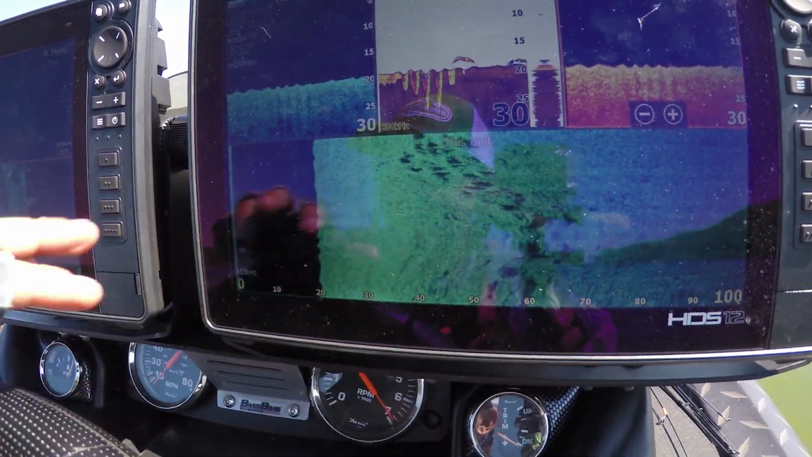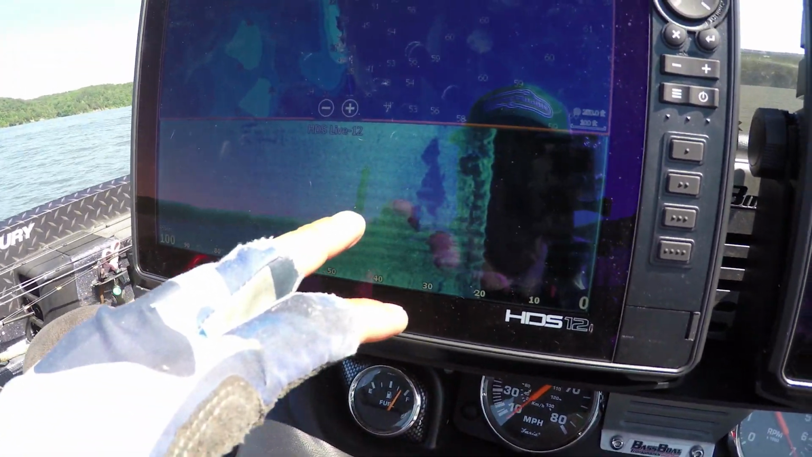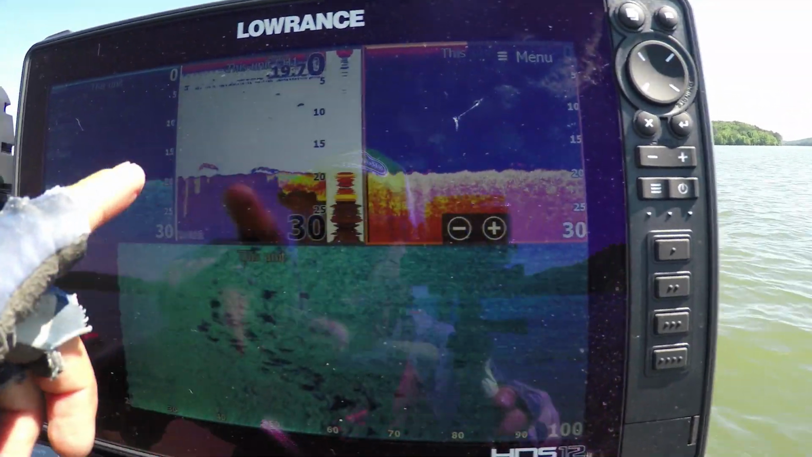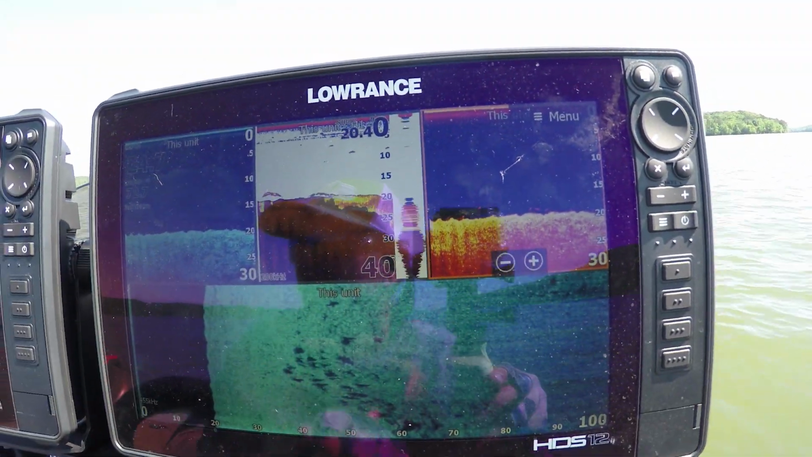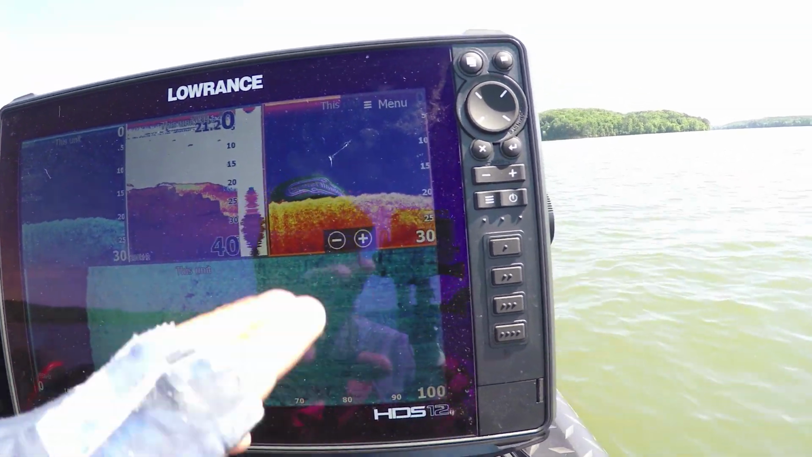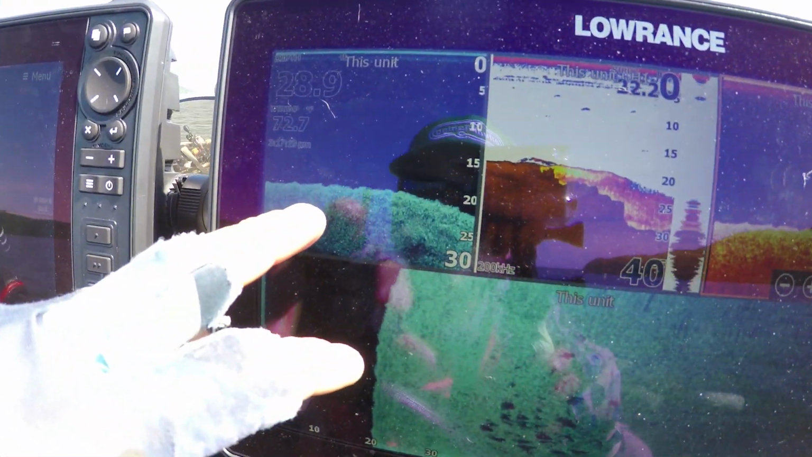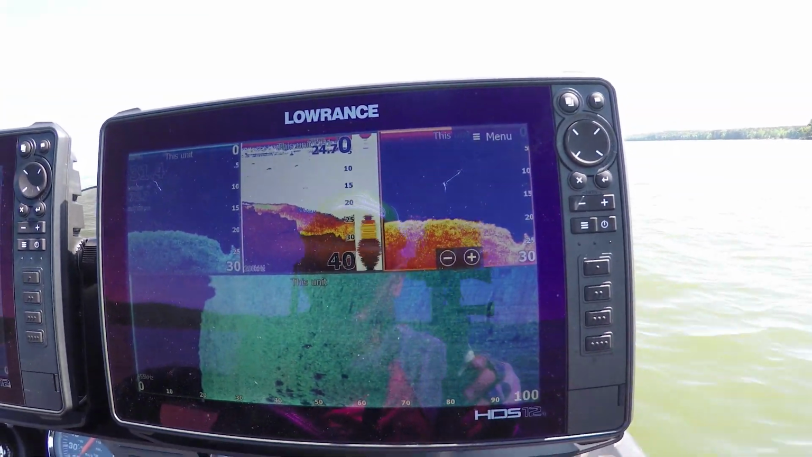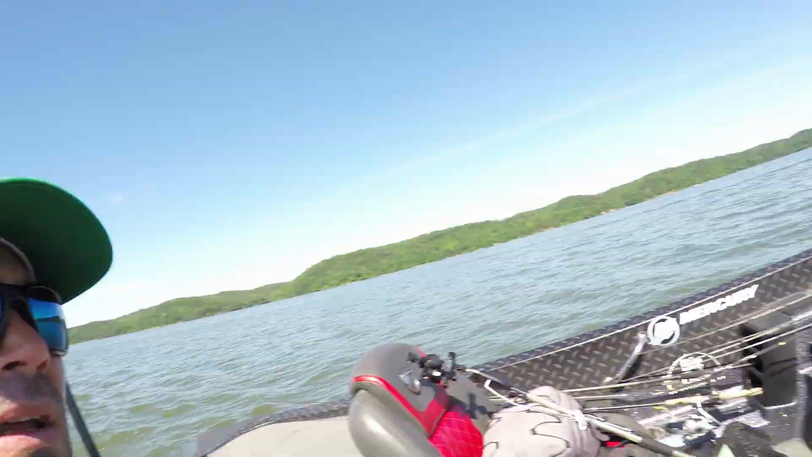You can see all the shell, and then that's where the ledge drops off on that side right there. Just a little bit of a hump right there. There's still a few down there. You can see them. They're a little scattered out. But that's all we were fishing for. You can see the marks are real light. I don't know why that is, but this isn't the first time that's happened.